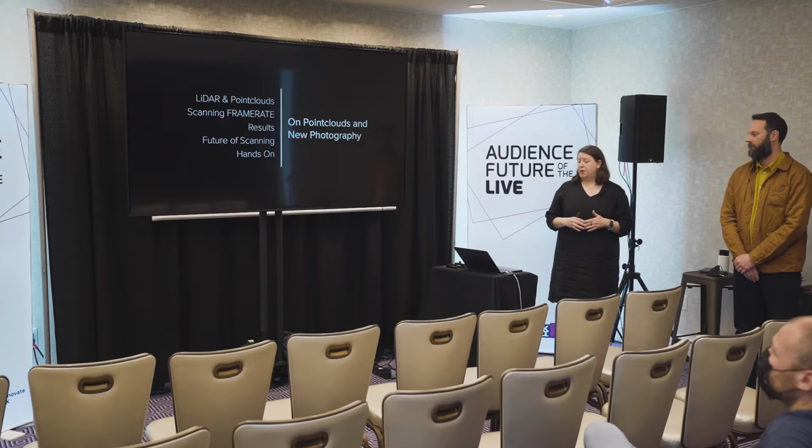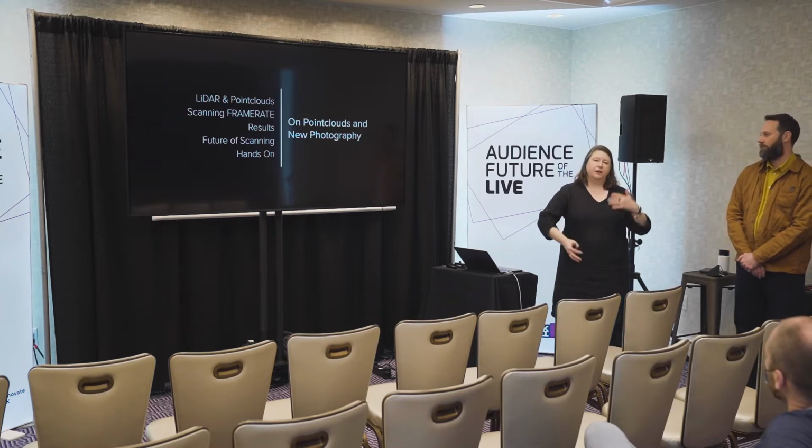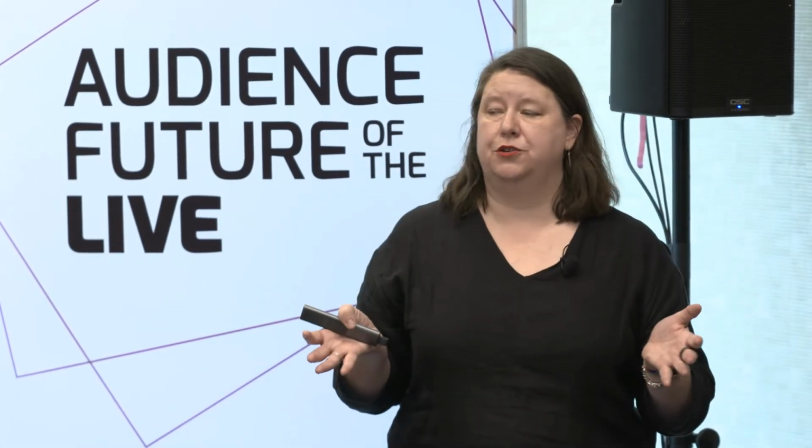So today, our goal is to help you understand point clouds and their power as the future of photography. We're going to explain a little bit about how LiDAR works, and how it's different than traditional 2D photography. We're going to talk a little bit about how we scanned FRAMERATE, and about the things that we learned while we were making FRAMERATE, both in the scanning and the making of the work that you can see downstairs.